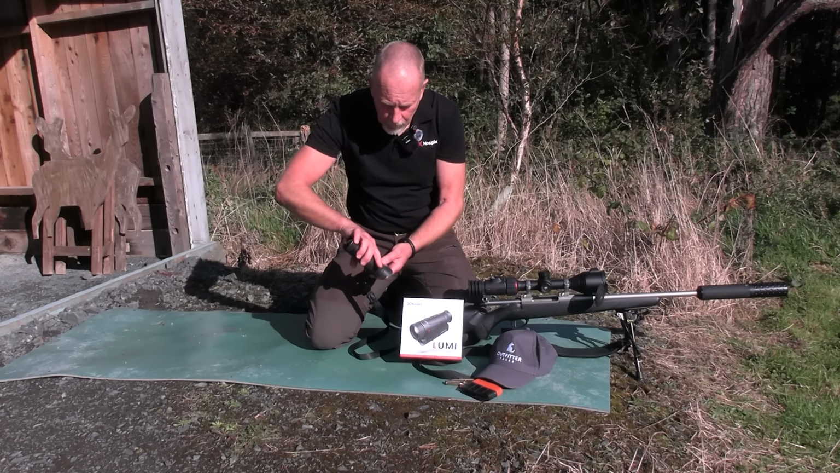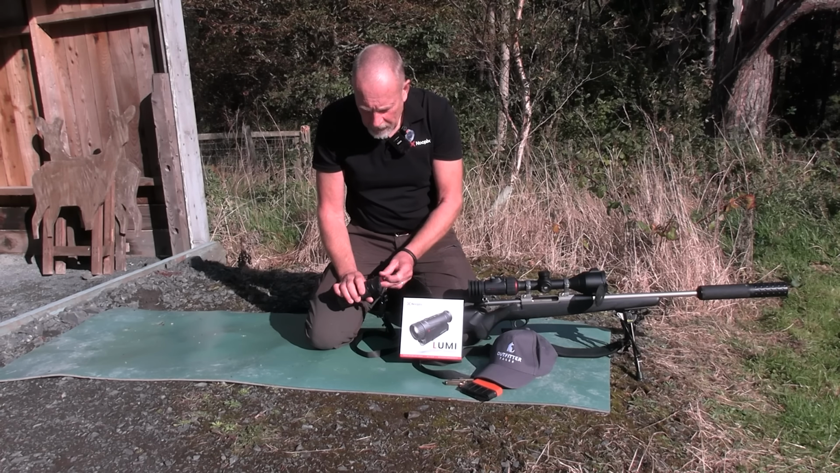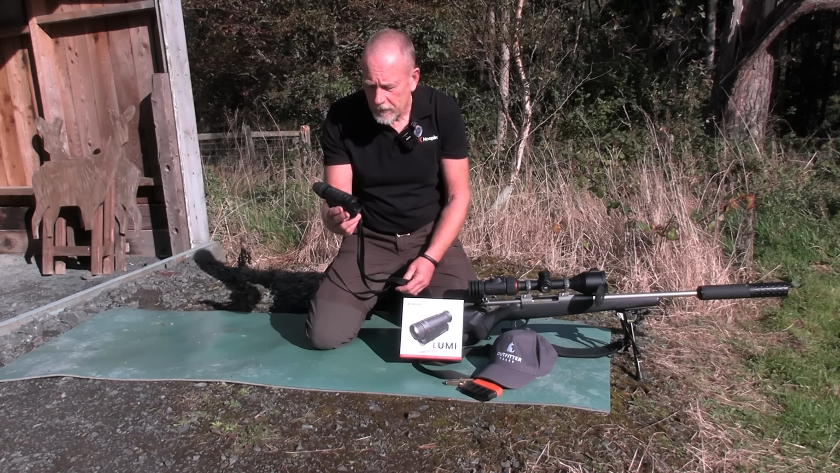Standard battery, drops in there, rechargeable, gives me about 4 hours. So you can carry a spare battery in your pack, you're good to go for 8 hours, not that you're out for 8 hours. So this is great.